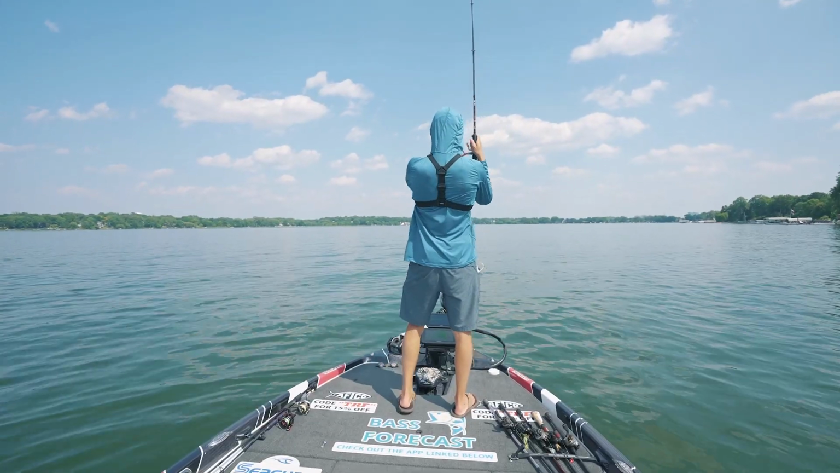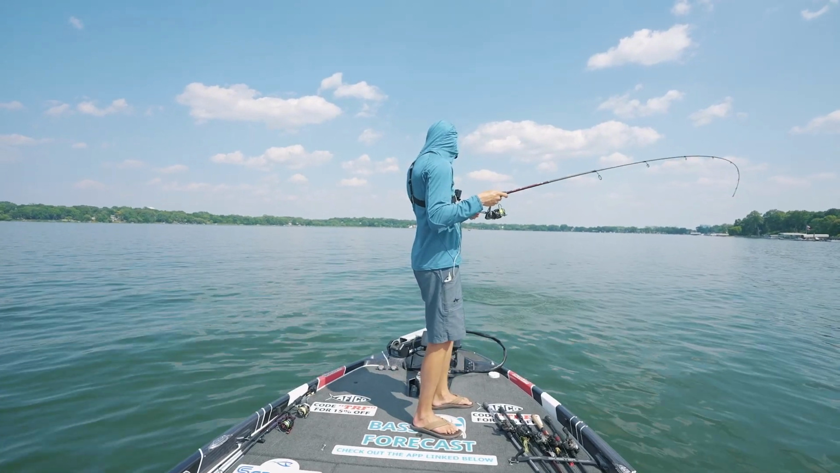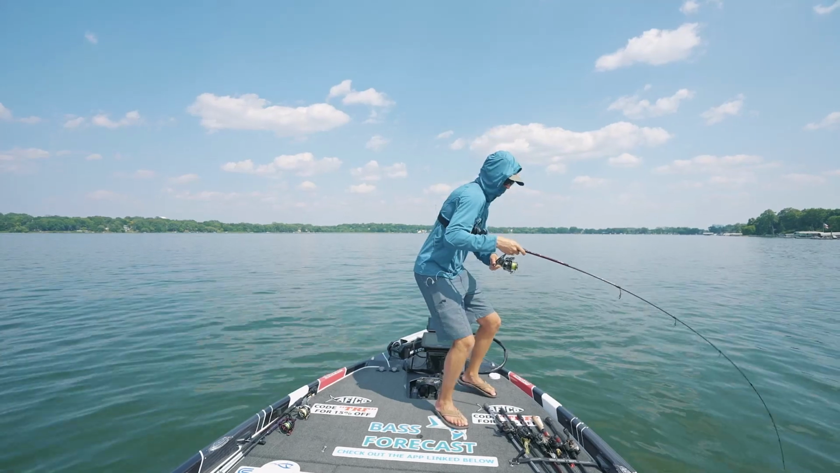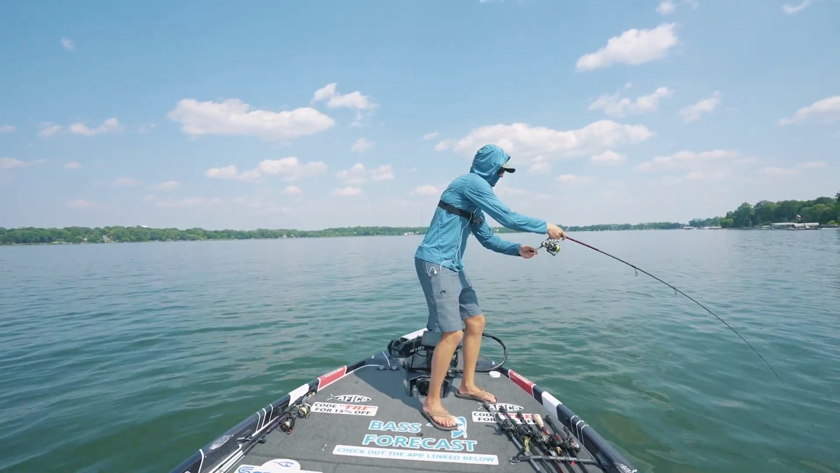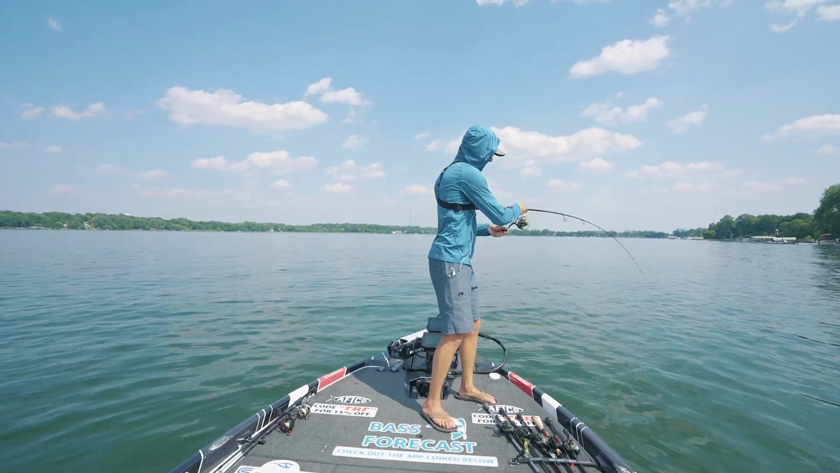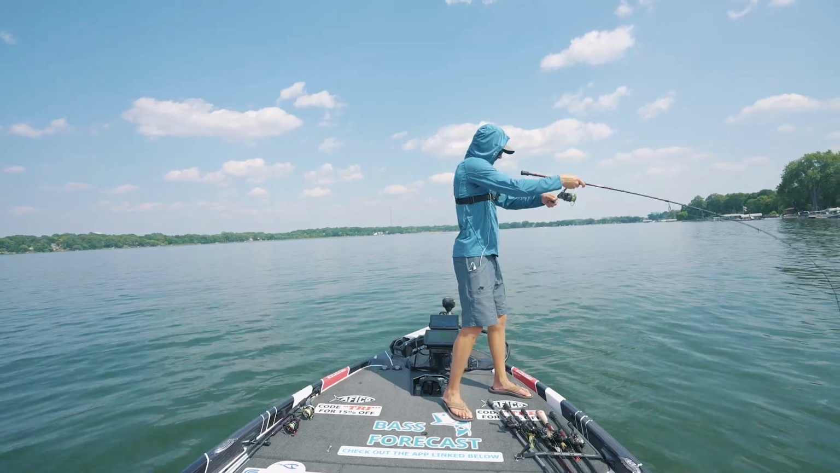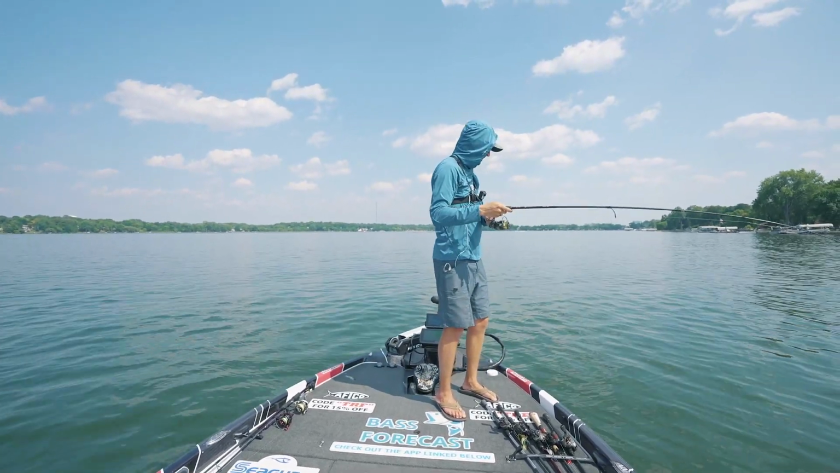He did. He came back for it. Let's go. Let's go. Hey, you know what? Not a big one, but we have the school fired up. So we're going to get this guy in the boat as quick as possible. Well, they like to fight, but I've got good line on here. 15-pound braid, 8-pound fluoro. Come on. Come on. I know you want to fight, and I'd like to fight you. That is fun. But I wanted you to get in this boat so I can catch another one.